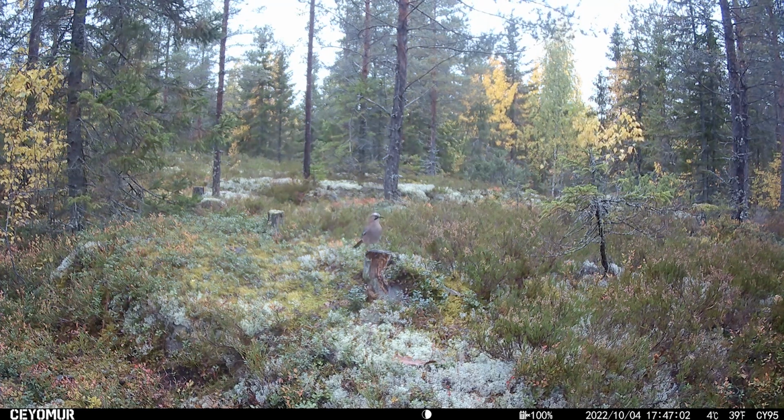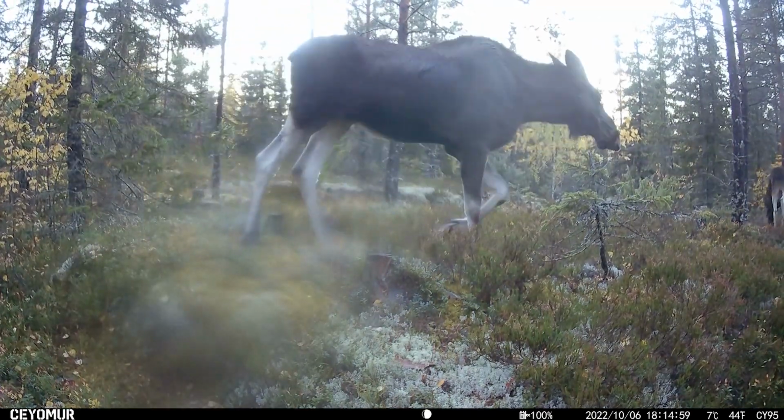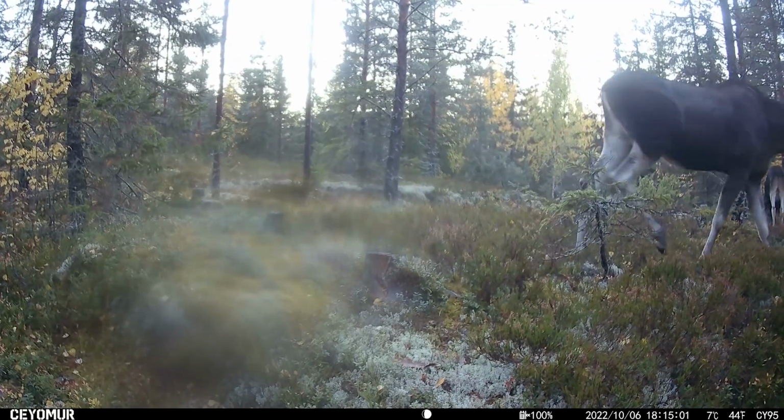I've got a jay. Here we are with the elk again. Absolutely fantastic to see them. Really great.